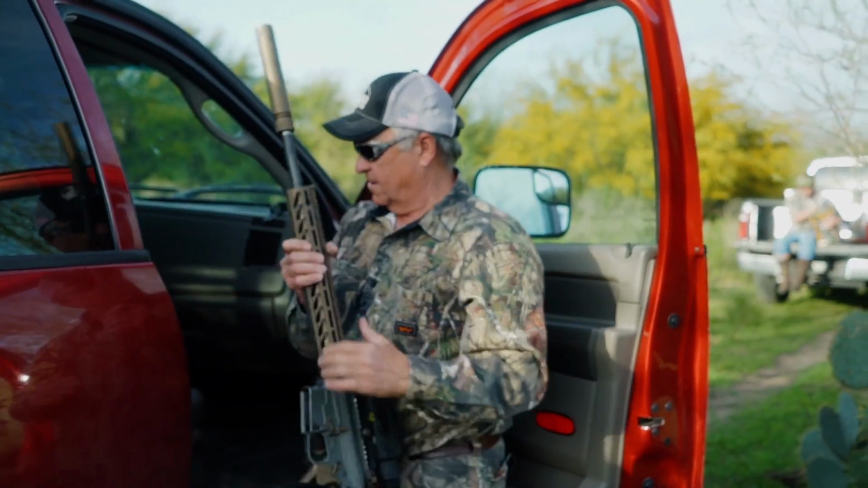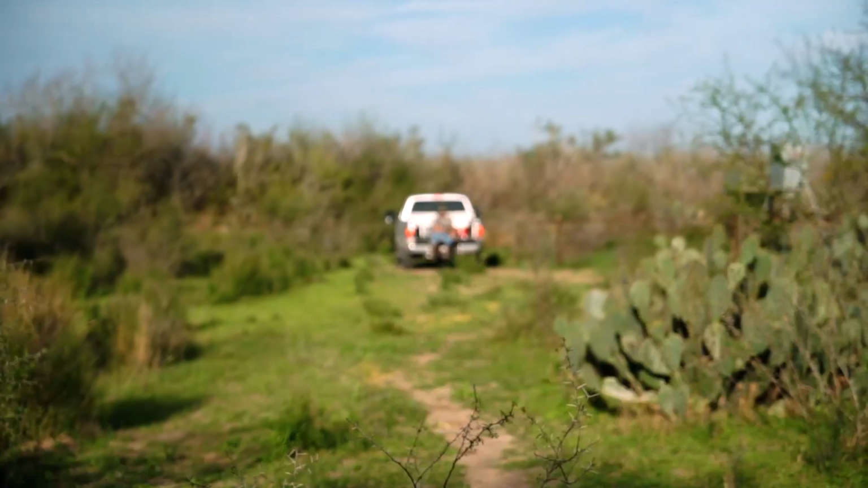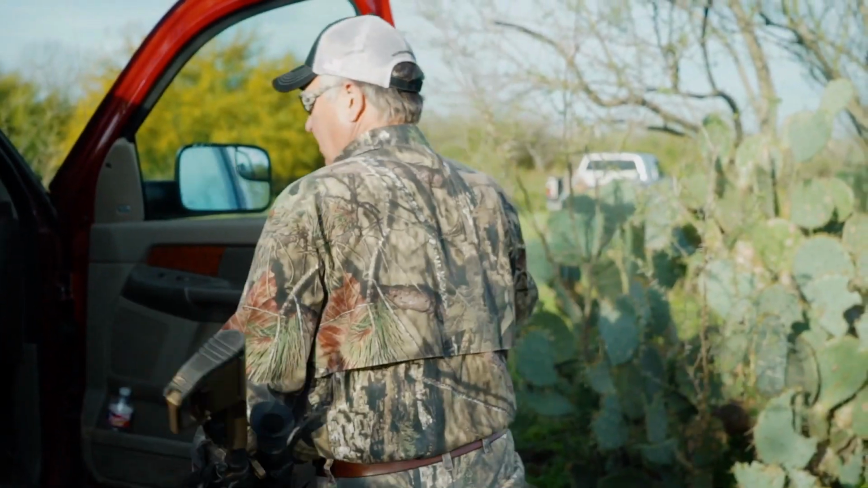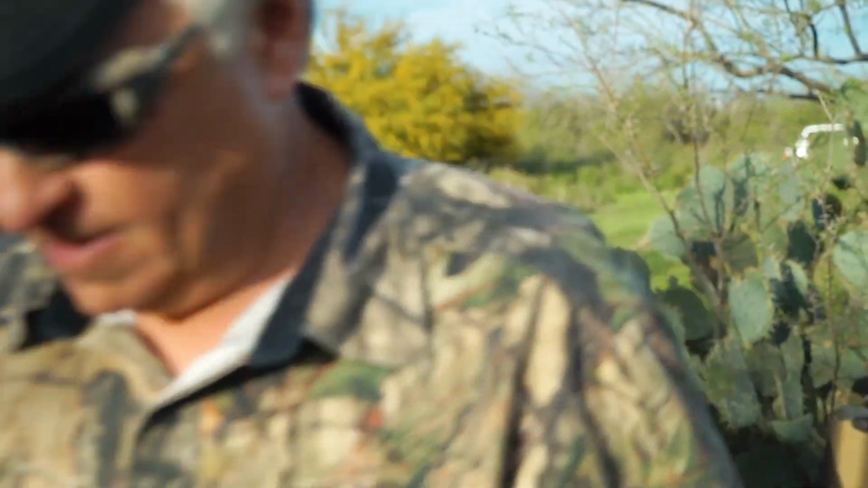We're going to go sit out a little bit before dark. I've hunted here for several years, and got a little pond over here, and we're going to go sit over there, throw out some corn, see if Mr. Pig comes in. If he does, he's in trouble. All right, those guys right there are going to help us out here. They're throwing some corn out. We got plenty of time till dark. We're going to get situated right over here. The wind is good, but not so good that we need to forget about eliminating our smell.